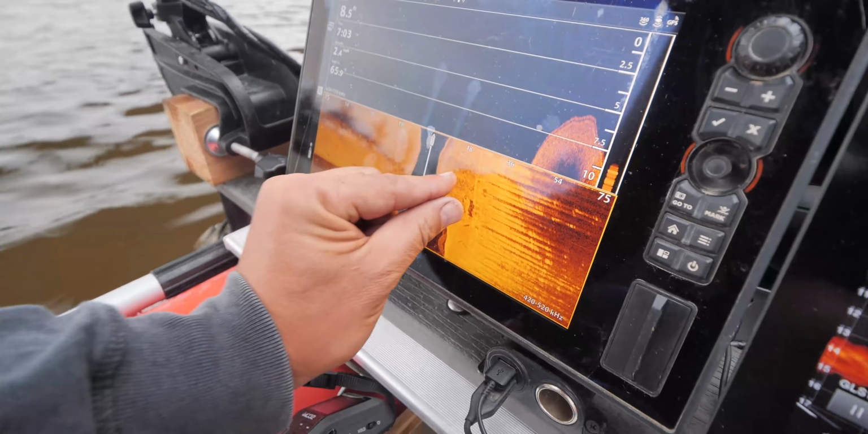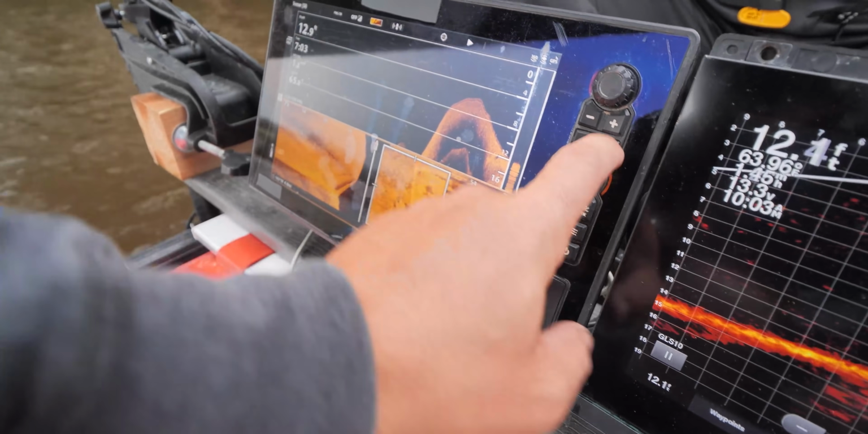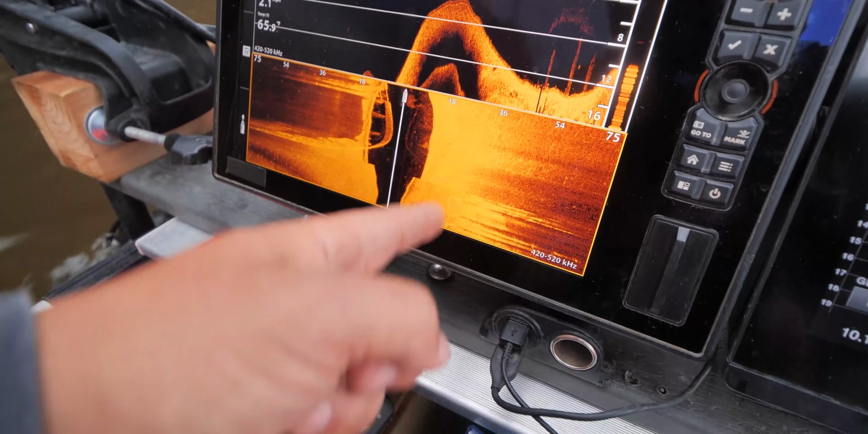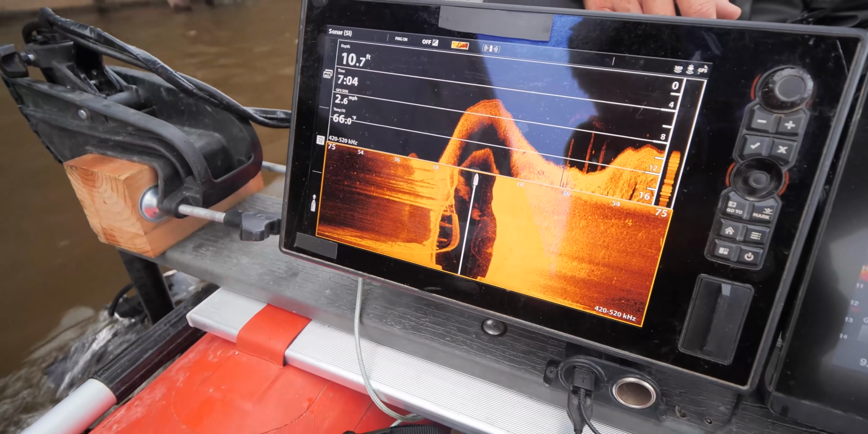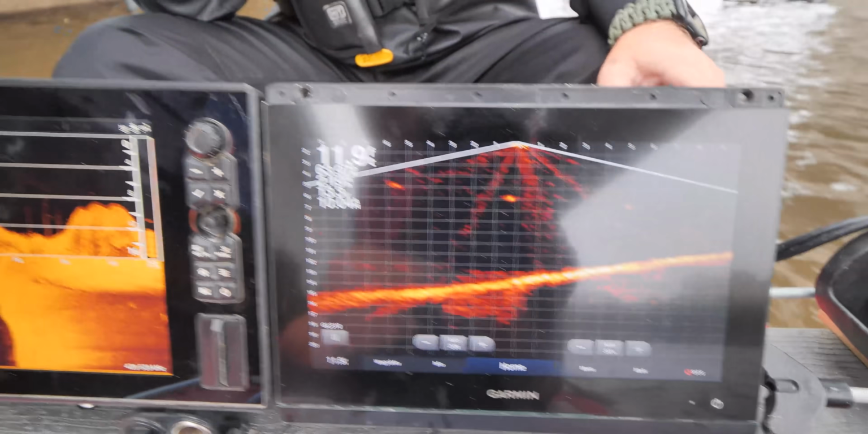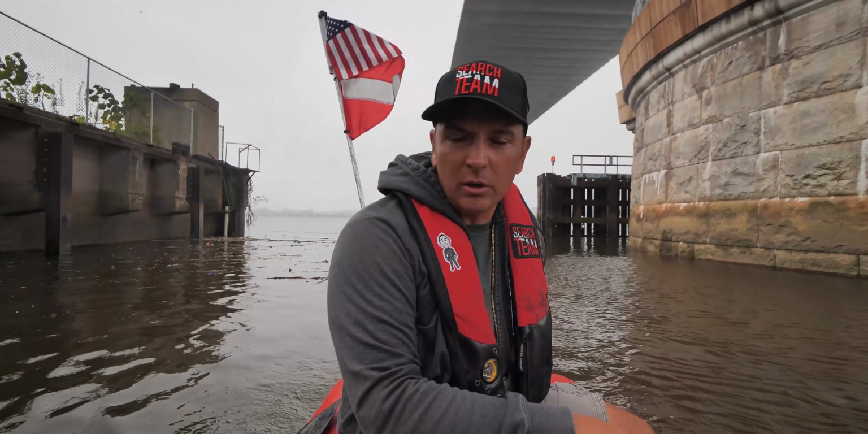We can go check out what this may or may not be over here. It looks like a log or something, but we want to go double check it. The route that I just came in, that object would be about 20 to 25 feet off to my left, so we're going to come over to my left just a little bit more and try to get right over the top of it, so we can get live scope and down imaging to get a good reading on it. Yeah, so when we moved closer to that, it didn't pop anything up on live scope or down imaging.